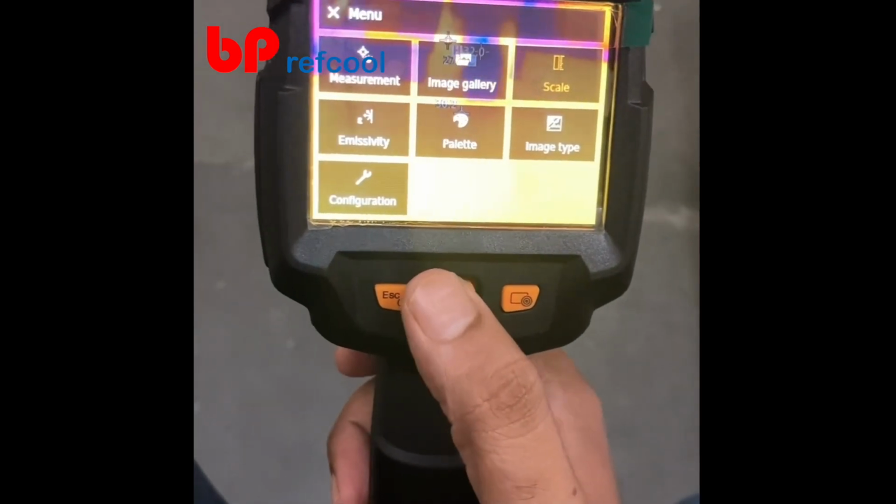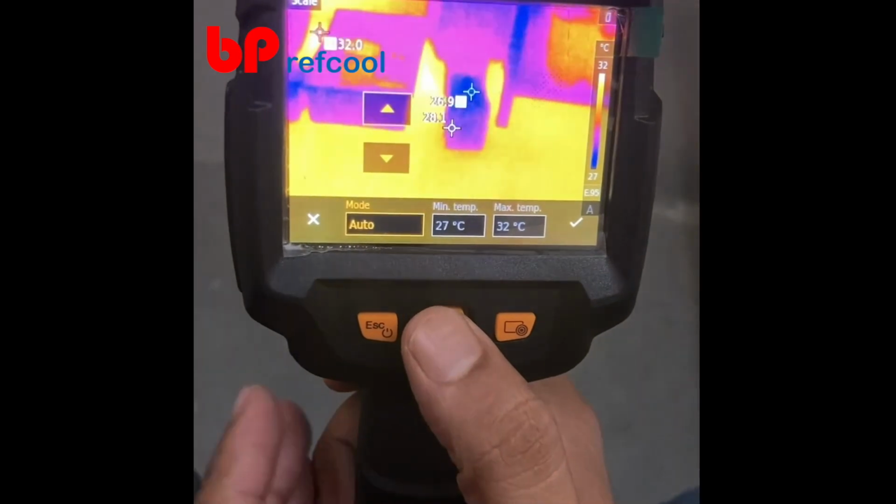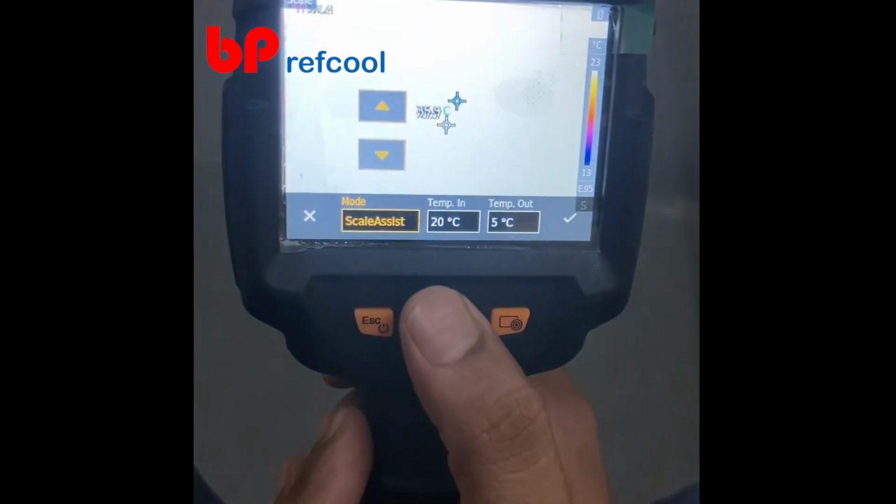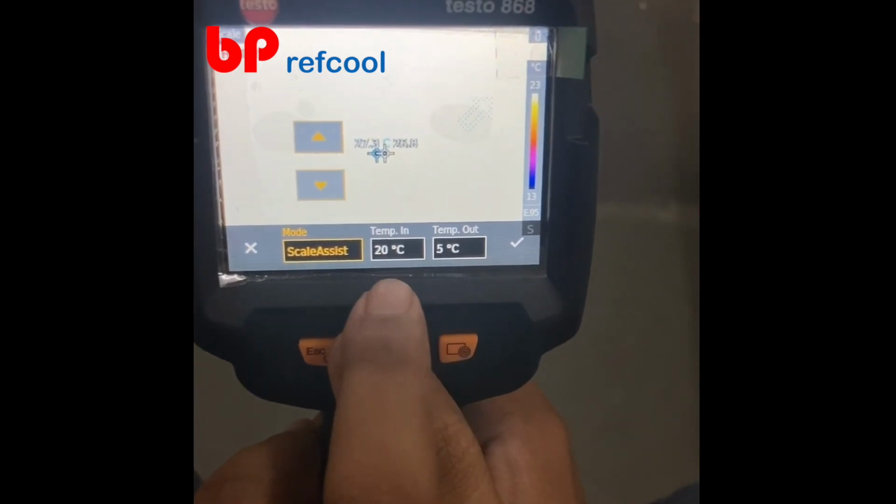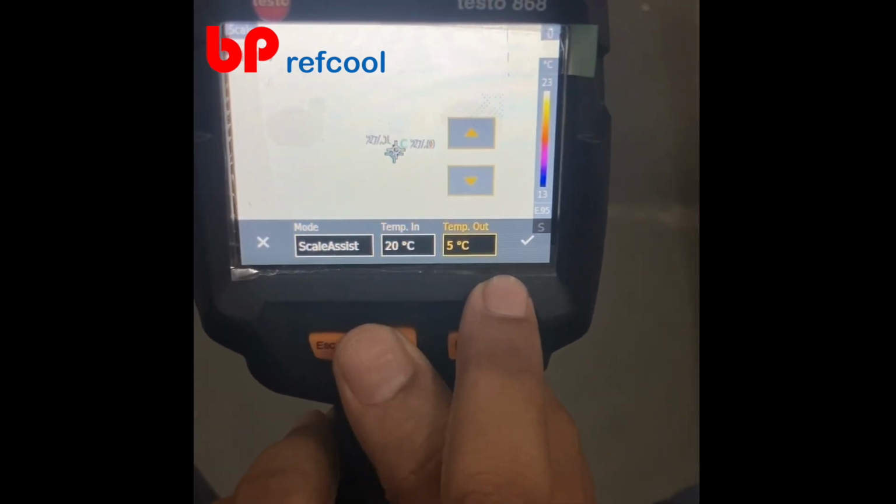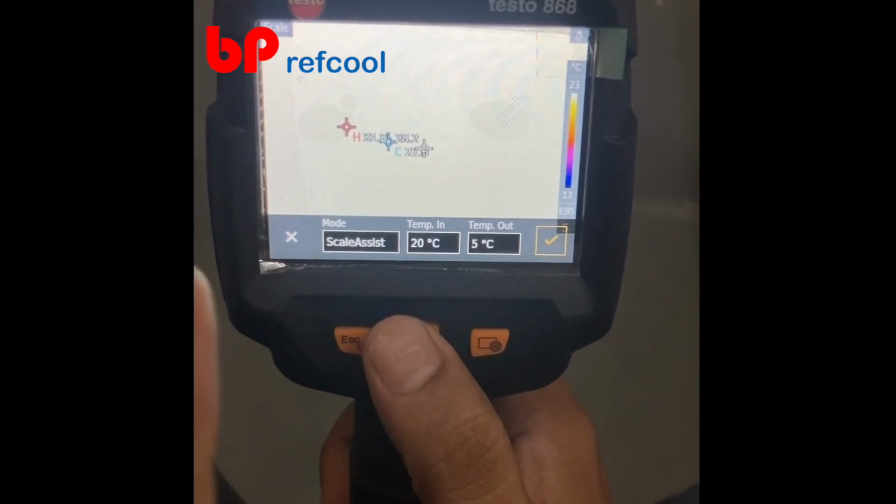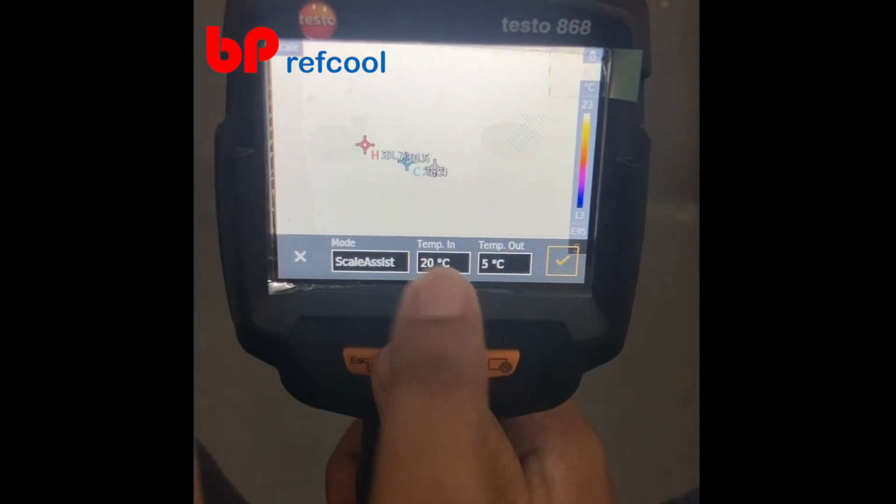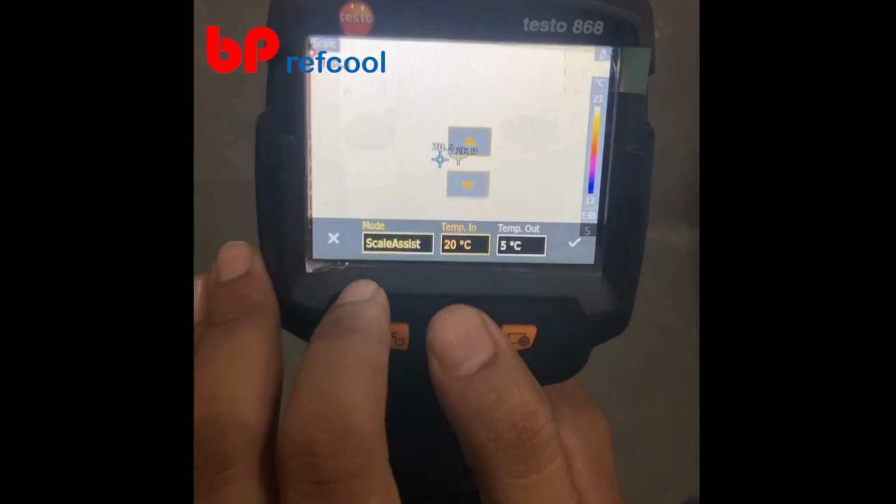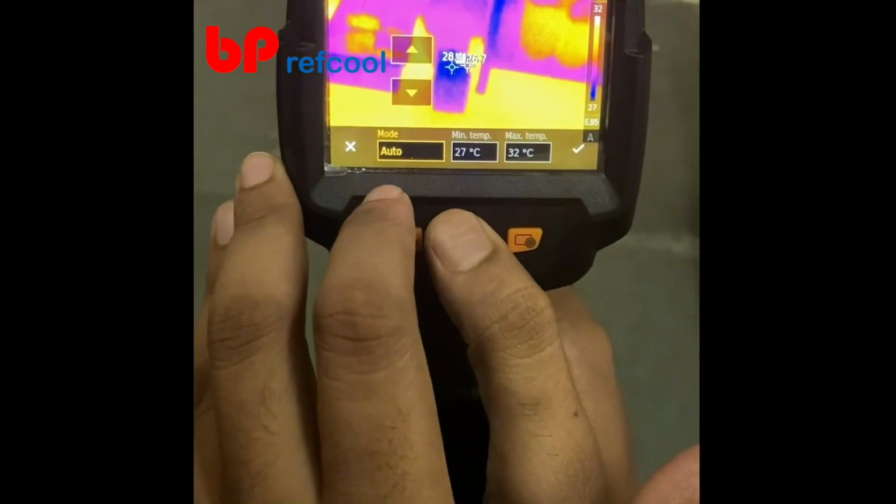So now we go to scale, and in the scale mode you have an auto mode, you have scale assist, so you can set the temperature in and out, the range you can set, and then just press OK. So this will set the scale, and whatever temperature is observed on the screen between these 2 ranges, that you can see on the screen, right? So for now we'll keep on auto mode.